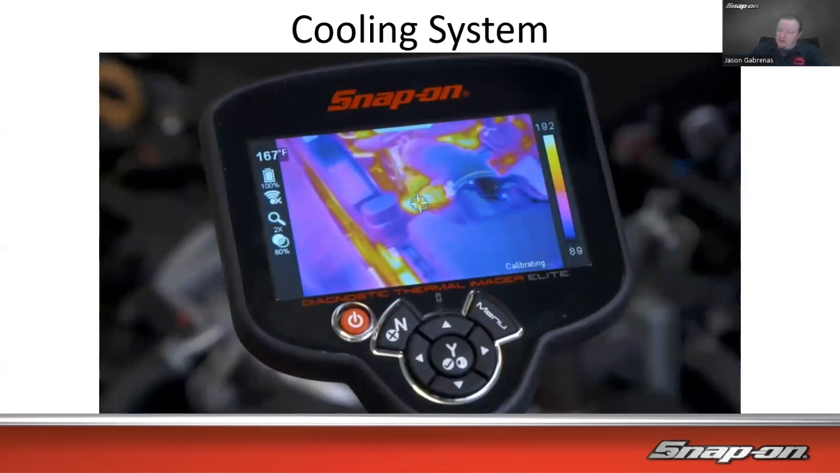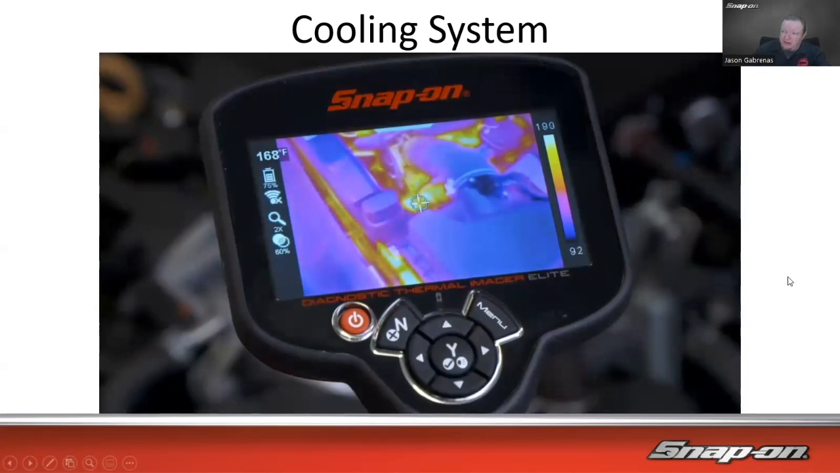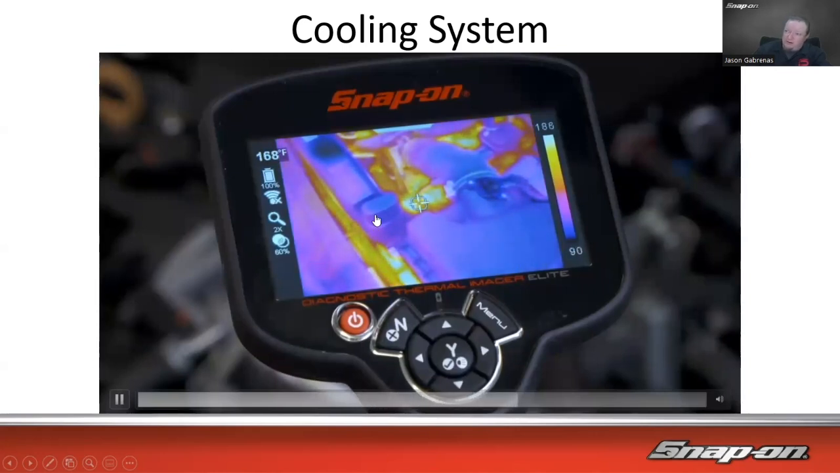That's sped up, of course. We can see how it goes and heats up considerably, and then the radiator heats up there as well. We'll let it cycle back again, cool off. So we see there's the cool hose. Thermostat opens up, hose heats up, flows into the radiator, heats up. We can see how it flows. It kind of flows to the bottom and the top, flows through, heats up everything around it as well.